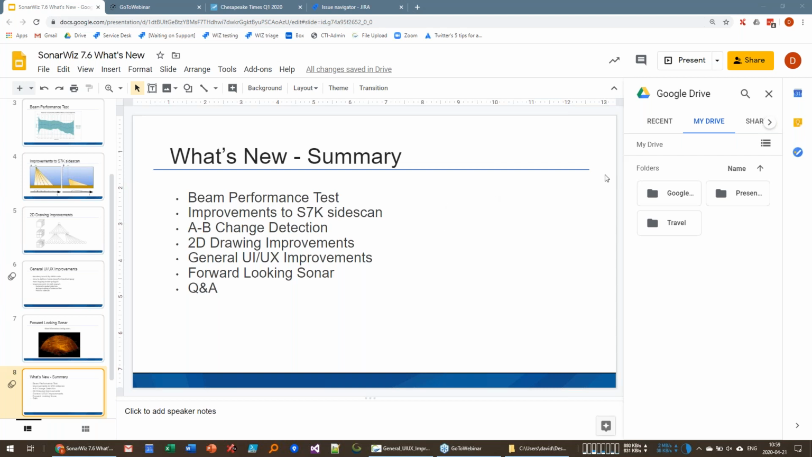Does the side scan processing take the local slope into account? No, it does not. That's the one problem with side scan processing, is it doesn't have geometry in it. So if you need geometry, then bringing your multibeam data in as bathymetry is the way to go.